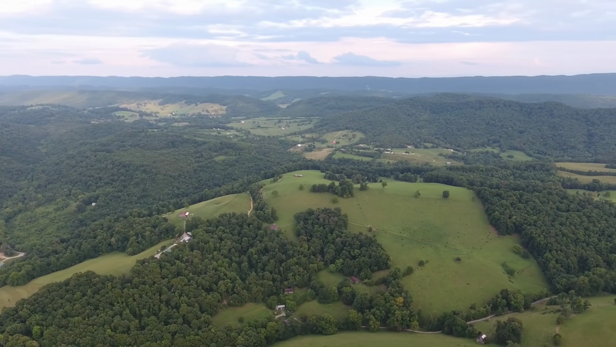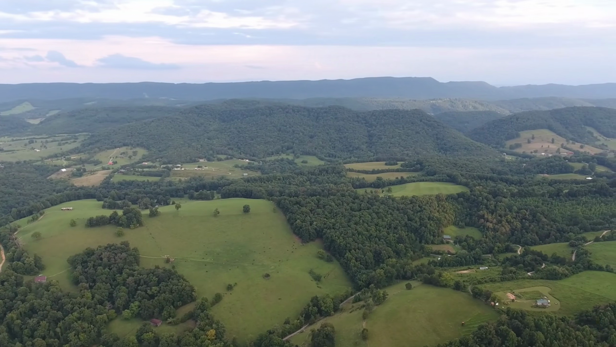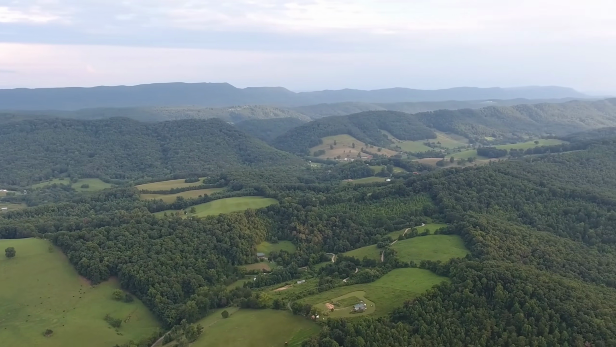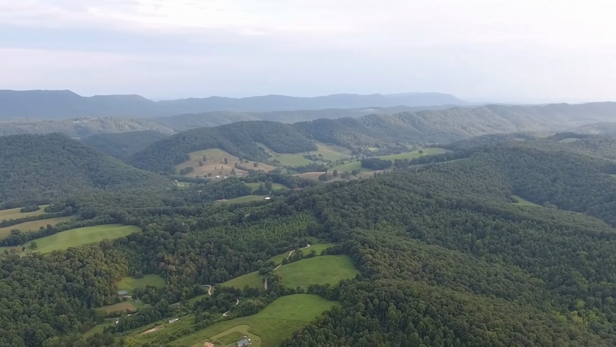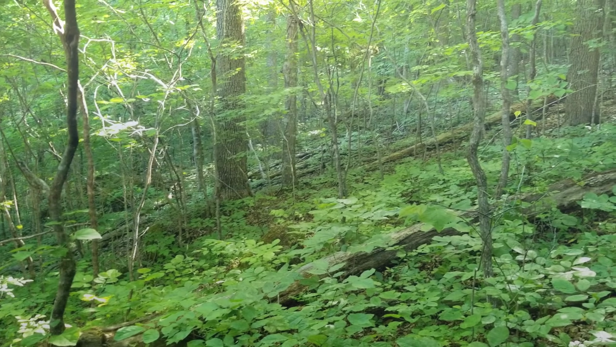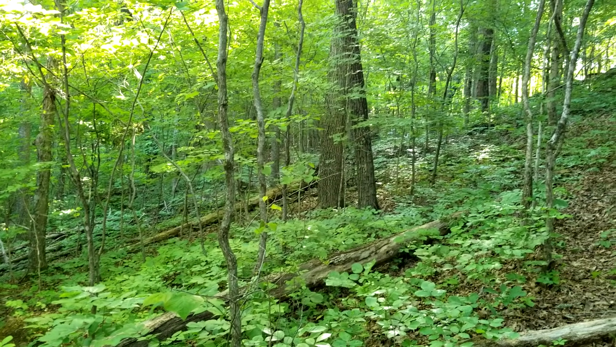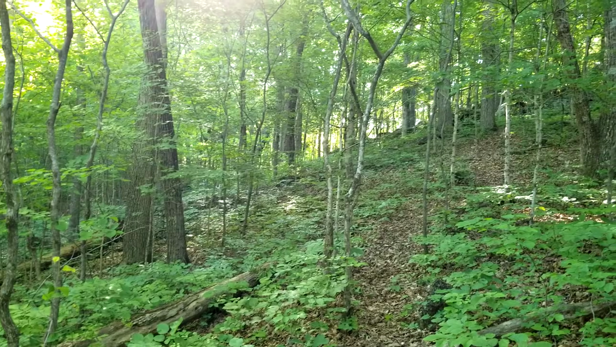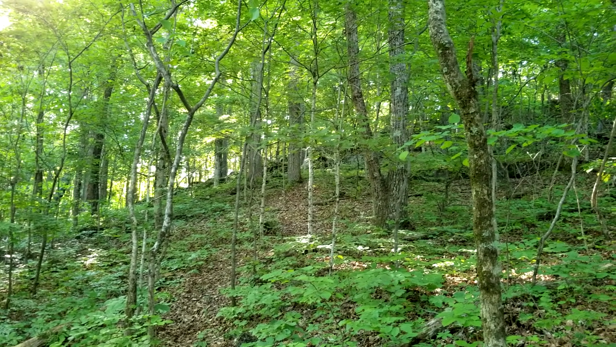This here's an aerial view of East Tennessee. Mountains, ridges, hills, hollers, valleys, and there's a lot of white-tailed deer in this country. I like to call them ridge runners. Some of these places are pretty rough, some places are not. But these white-tailed deer thrive good here in these ridges, these ridge runners.